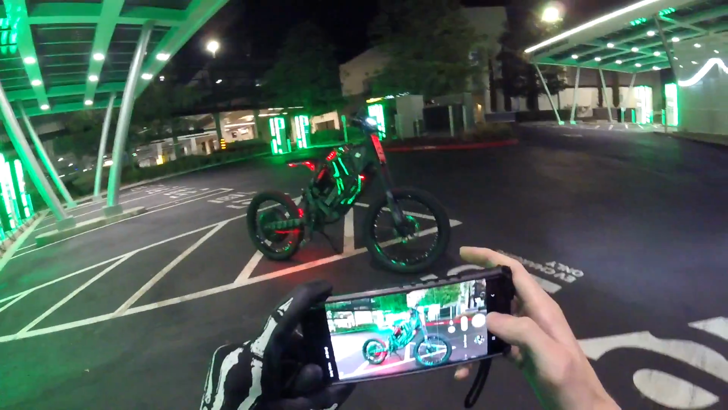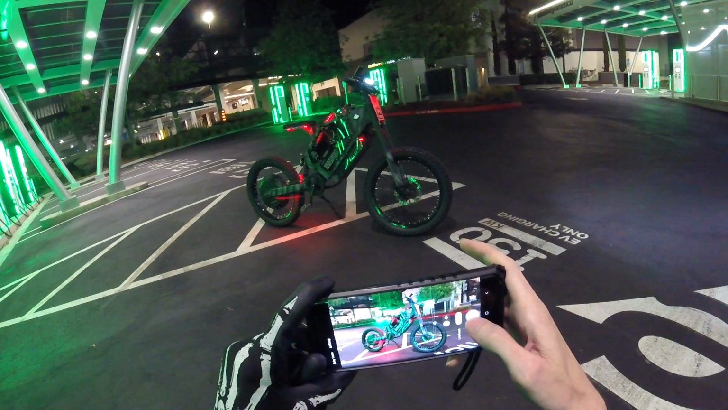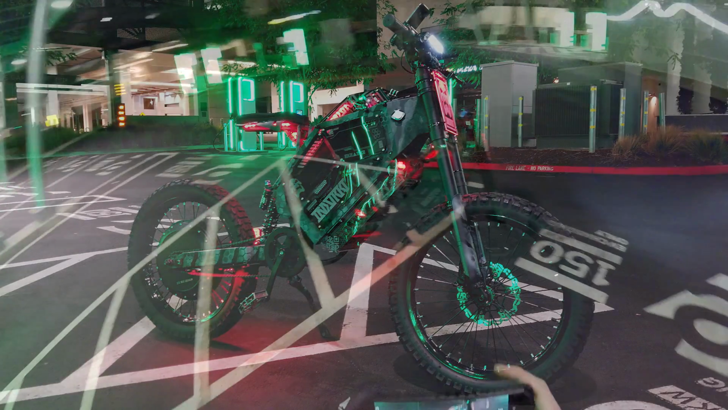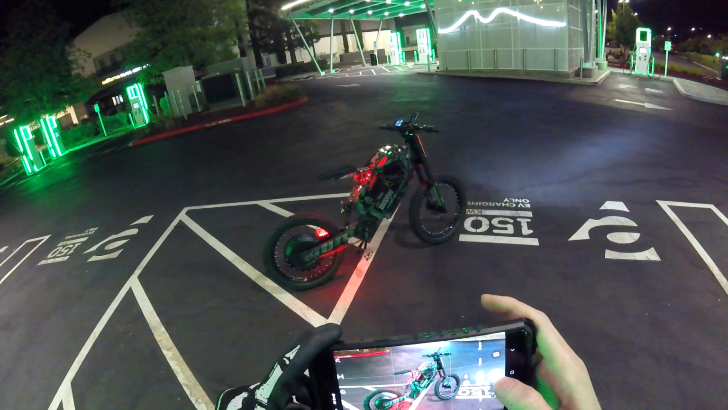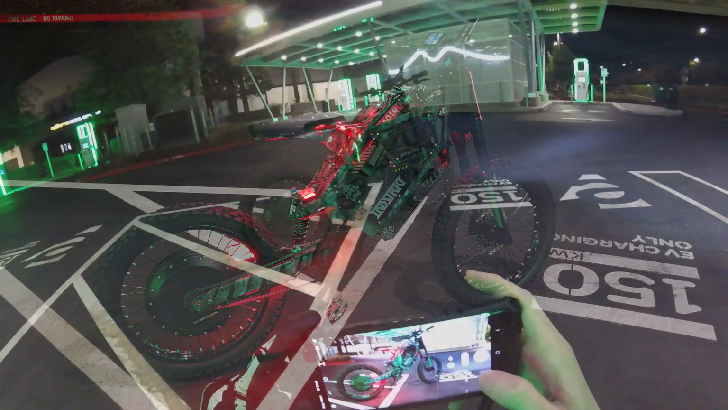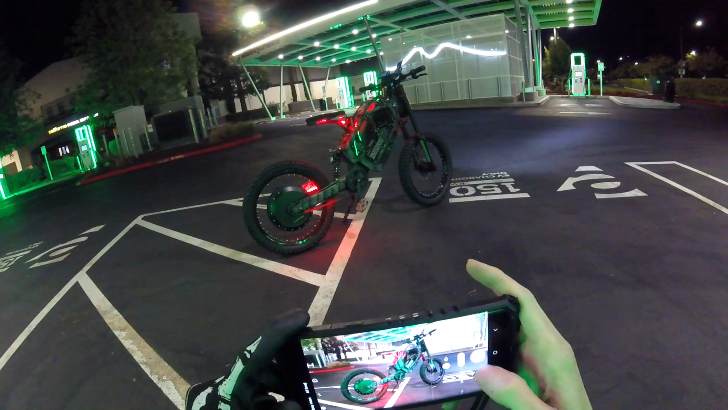So at least at this point, I don't think it's worth it at all to make any changes to this bike, because it is already brutally fast, and 60 miles per hour is already way faster than I feel comfortable riding this bike. I'm not going to be going on the freeway. It's not really designed for that. Plus it's illegal.